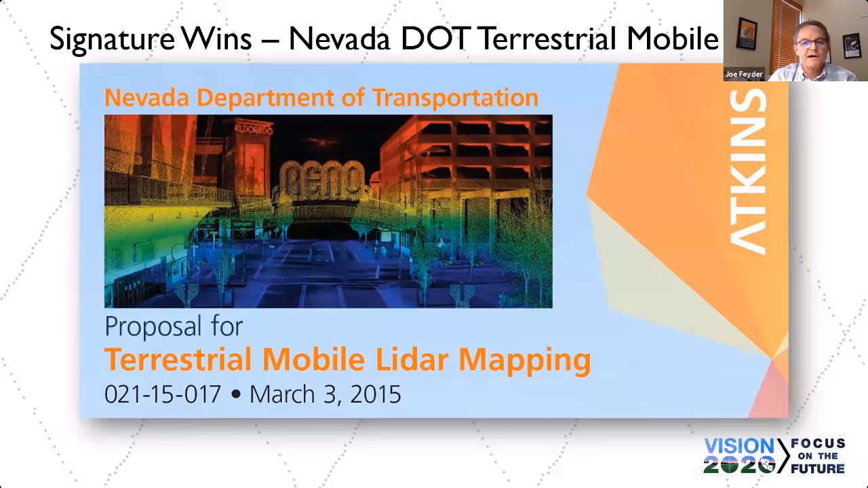Again, we teamed with Mike Bailey at Atkins a few years back. One of the 2 awarded mobile LiDAR contracts with the Nevada DOT. We did a couple projects on the east side of Lake Tahoe, pretty challenging. Kingsbury Grade, Spooner Summit, some twisty roads. The data came out looking great. Really nice projects. It was good to work with. Continue working with Atkins in the Nevada DOT.